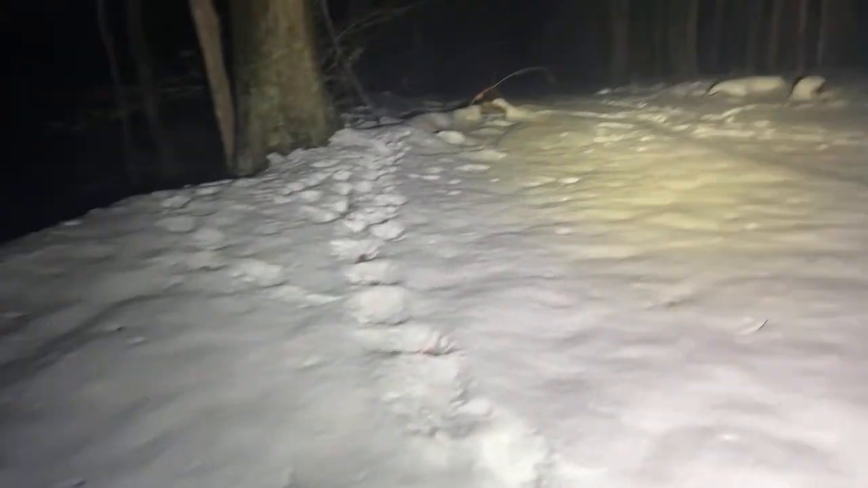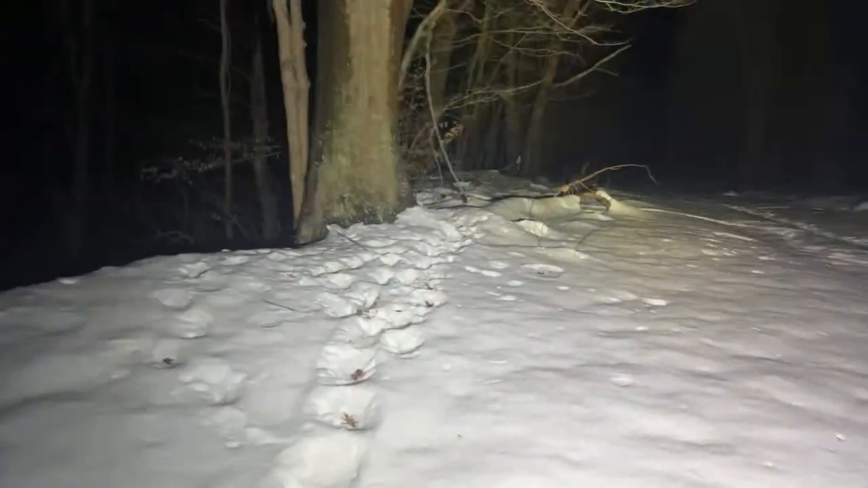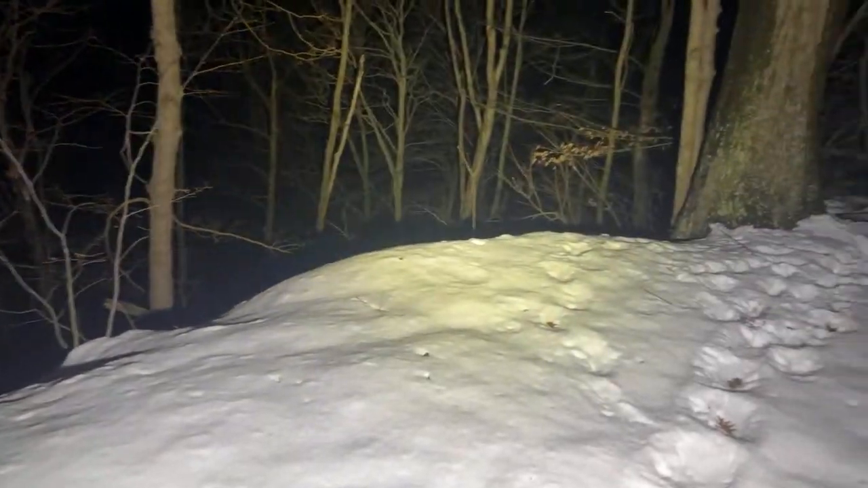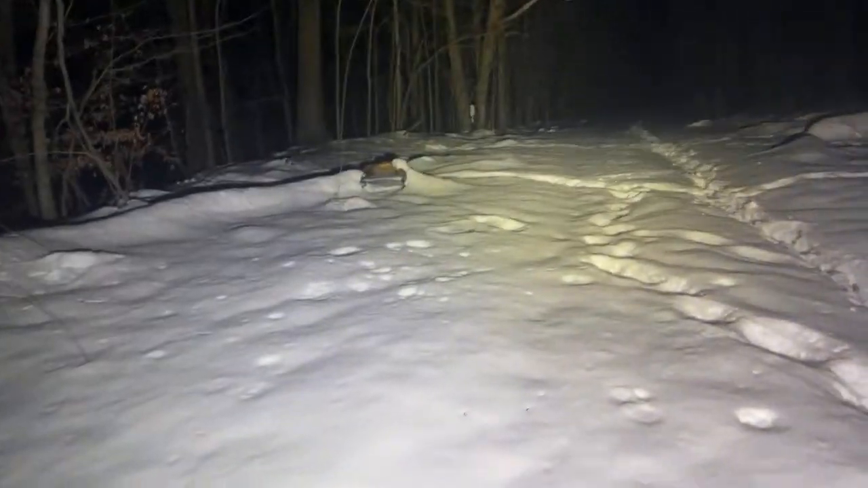Do I smell the gas? No, not right now. It smells weird. I do smell, it's not a pleasant smell back here right now. But I'm trying to put my finger on to describe what it is. I definitely never smelled it back here. I don't know what it is, but there is definitely a weird smell.